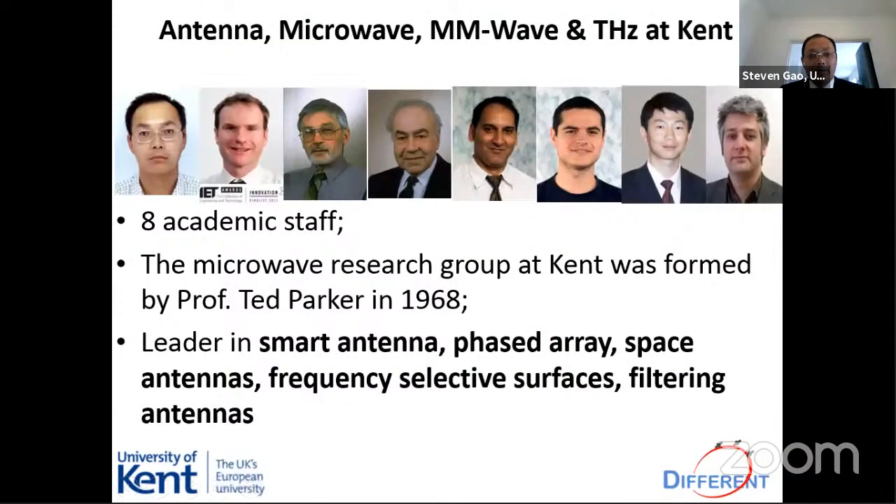This is the antenna microwave research team. I have 8 colleagues, academic staff, and everyone has their own research group, so it's quite a large group. The microwave research group at Kent was formed by Professor Parker in 1968, which is almost 43 years ago. Oh, sorry, 53 years ago. We claim we are the leader in smart antennas, phased arrays, space antennas, frequency selective surfaces, and filtering antennas.